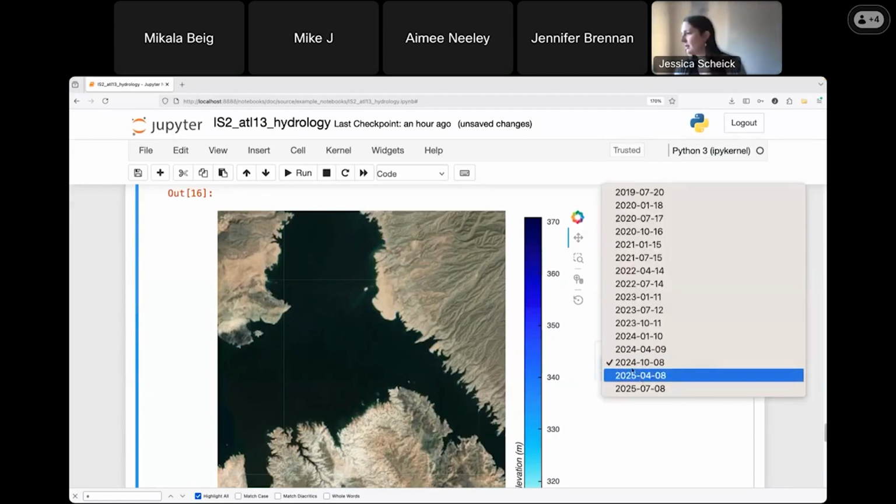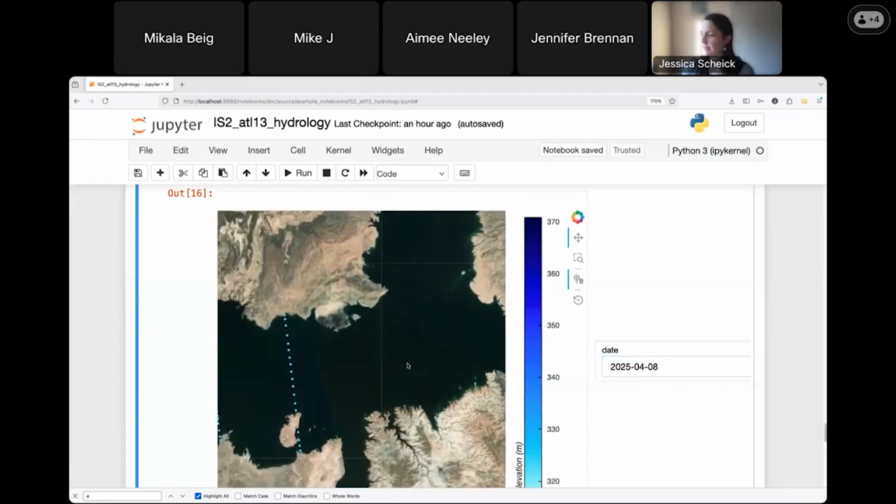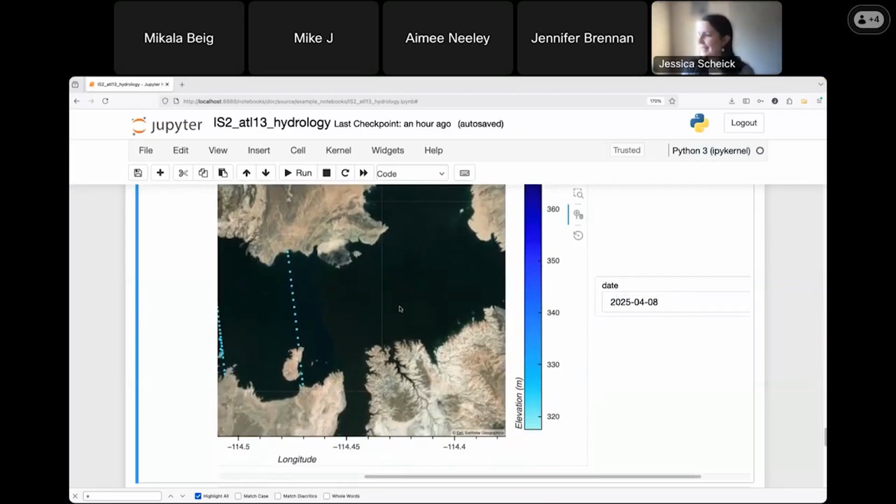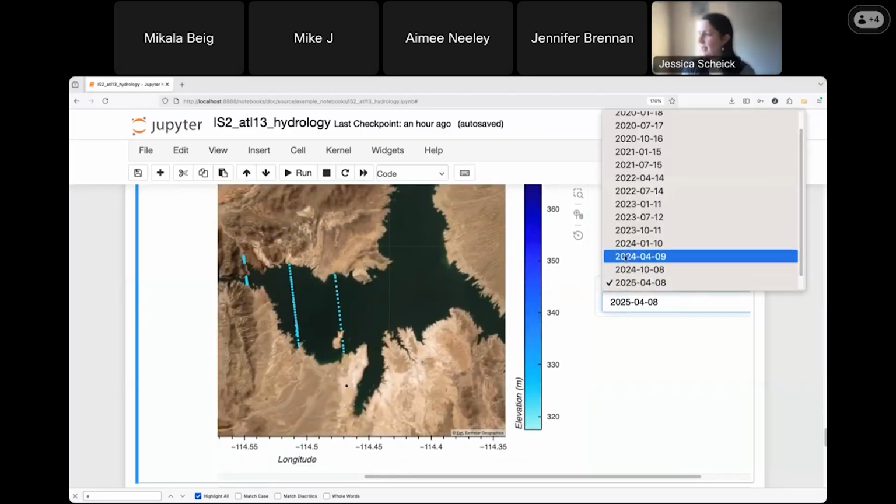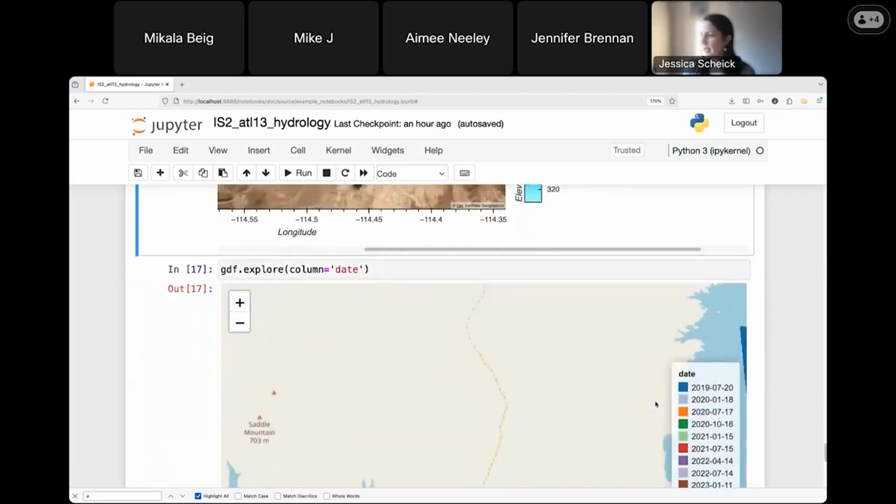Apparently that one didn't work. Might just be taking a moment to, I know what's happening. I was gonna say it's in the other part of the lake that you can't see because we're so zoomed in. There we go. So for each of these dates, we can see what data is available, and we can see what the elevation is of the individual points for that date.